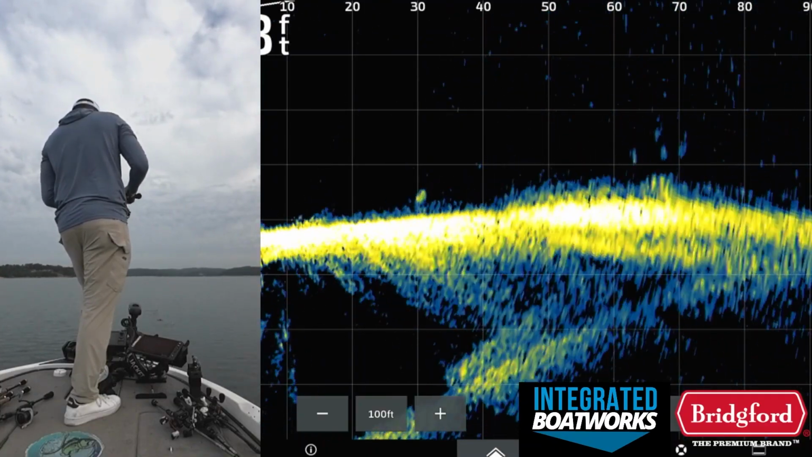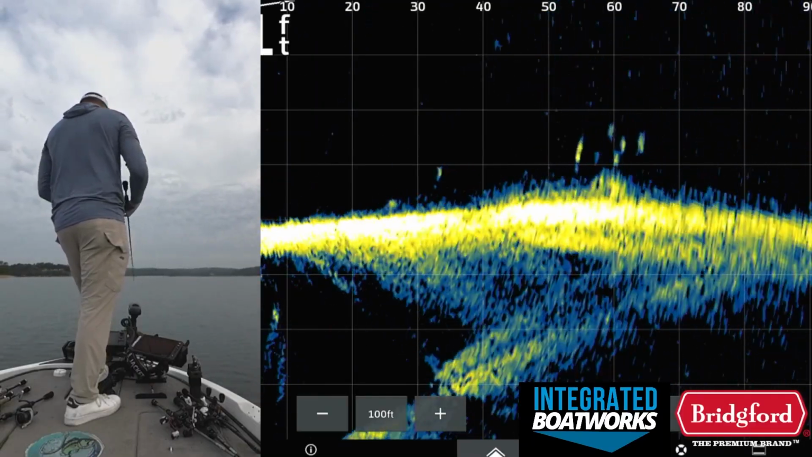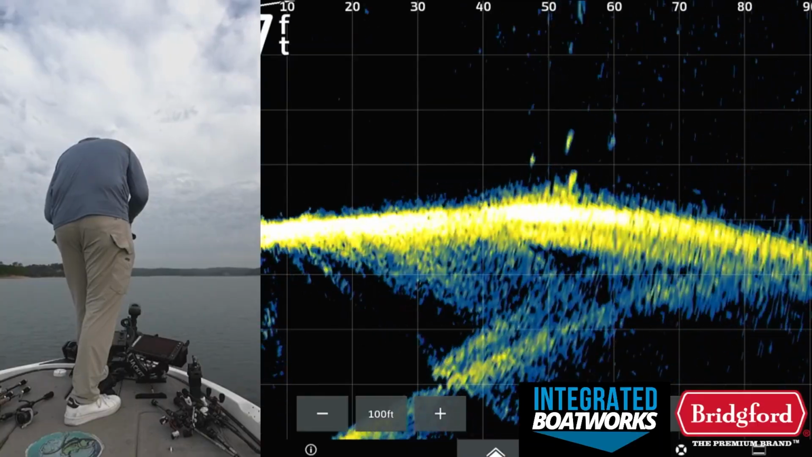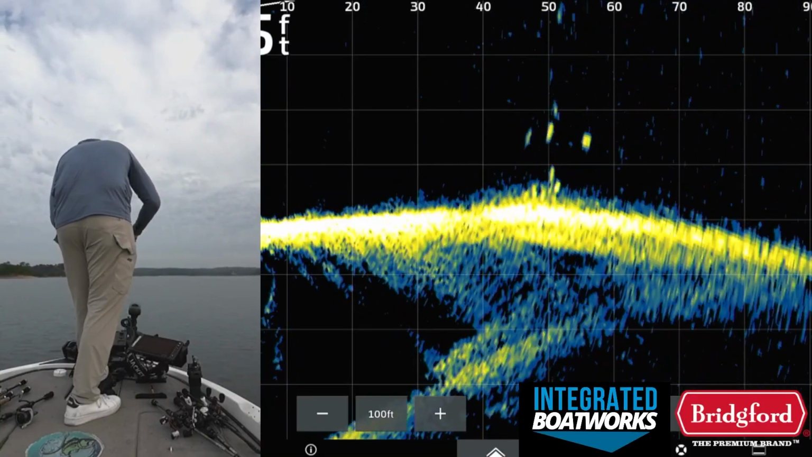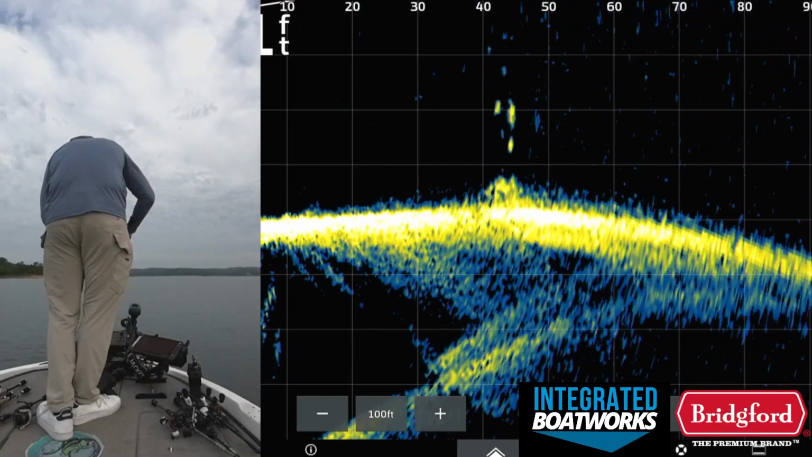And it didn't happen immediately. You guys got to realize that. It wasn't like I just pulled up here and just started catching them. And that's not how it goes offshore 95% of the time. Most of the time it's like this, where you kind of have to figure it out, play it by ear, just kind of learn as you go.